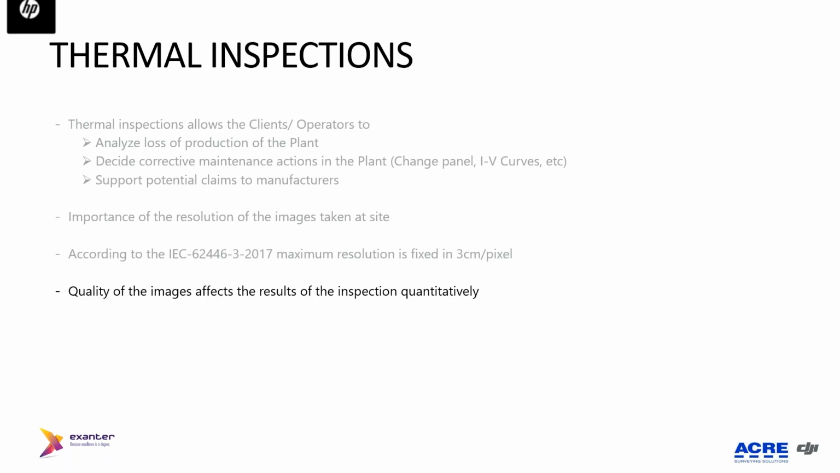And the quality of the image directly affects the result of the inspection, from the quality point of view, of course, but what is more important, from the quantity point of view. So the resolution and the definition of the image condition the results of the inspection.